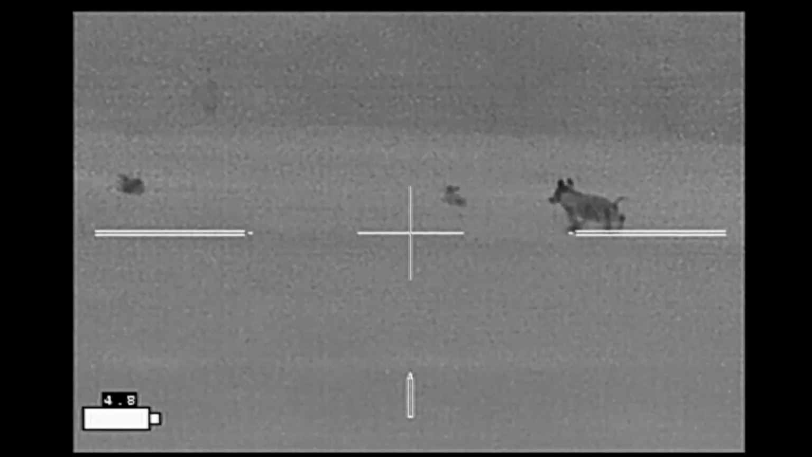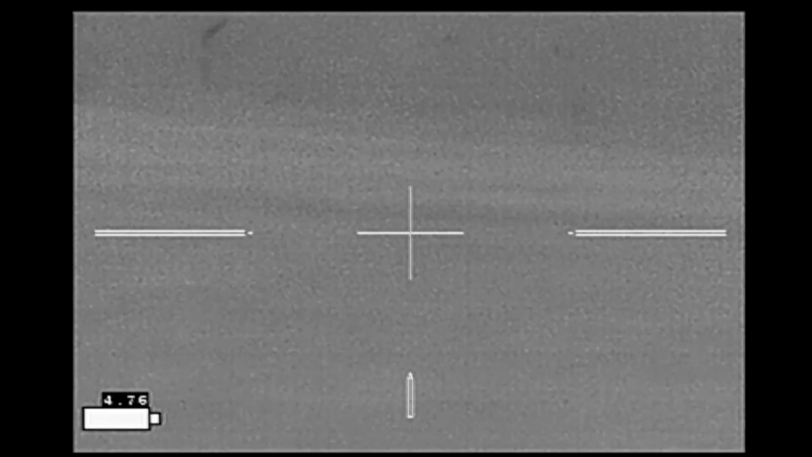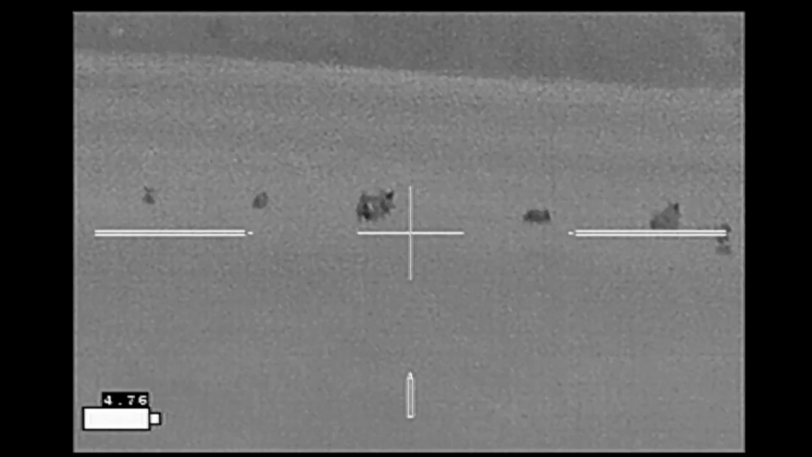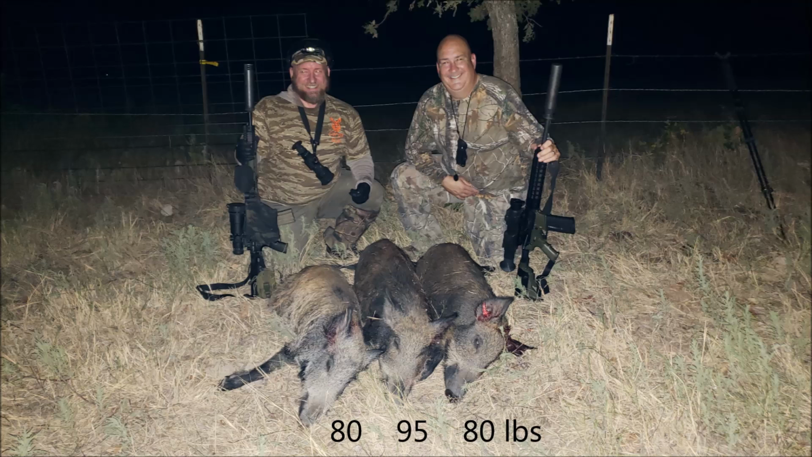Now once that one starts making a lot of noise, I want to make it stop because I think it's driving the other hogs away. But it's too late and they keep going. We ended up with 3 sows: 80 pounds, 95 pounds, and 80 pounds.